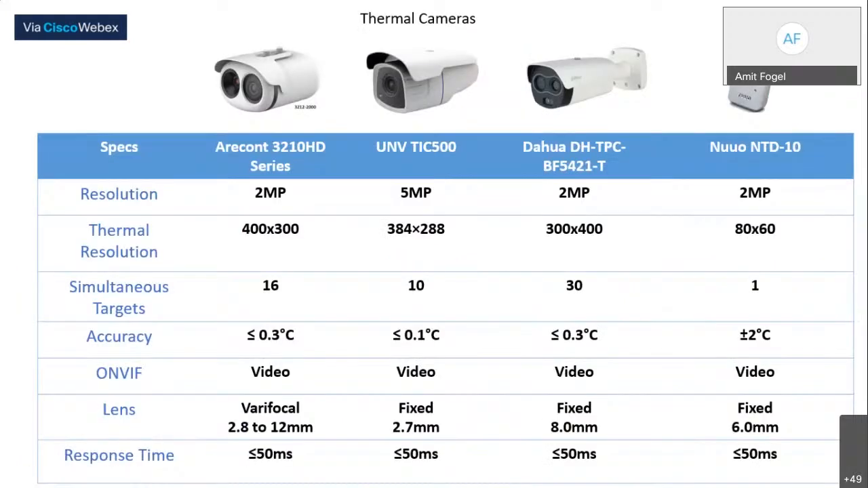Okay, first slide. These are the thermal cameras from Aircon, Dahua, and Uniview. These are the cameras themselves. Here on the screen, you can see the different. They haven't gotten back to me. I'm a little concerned. They were really good about answering all their emails when it was during the sales process. Sorry?